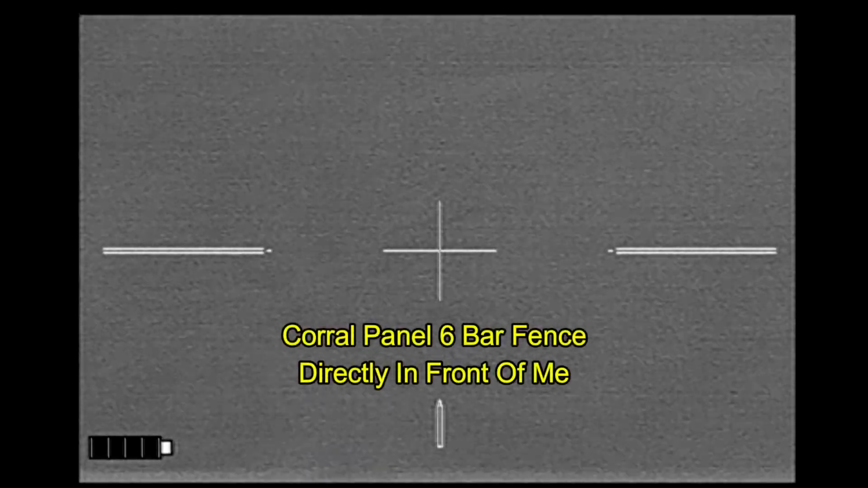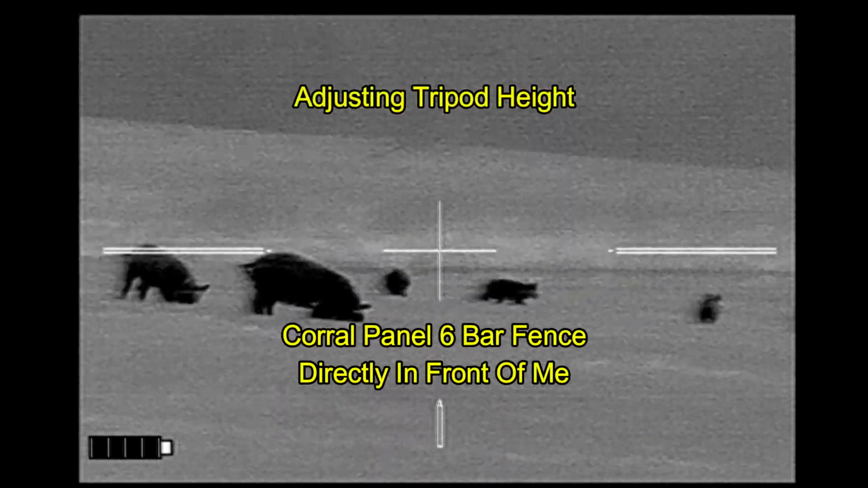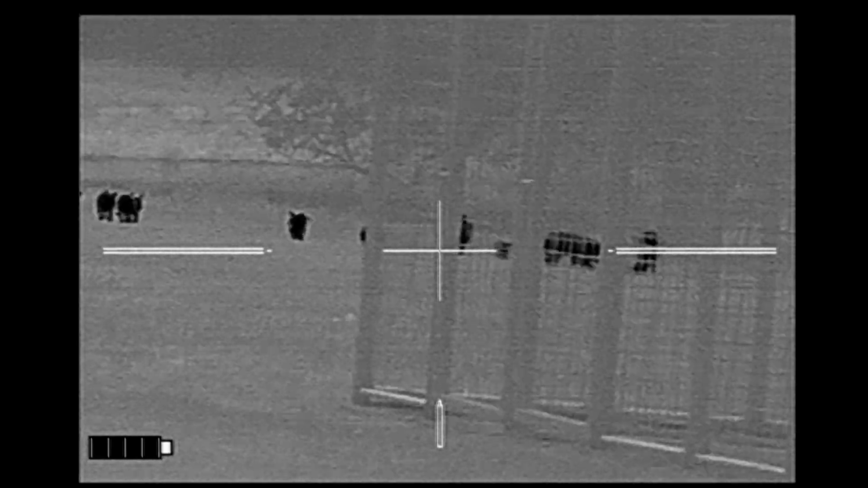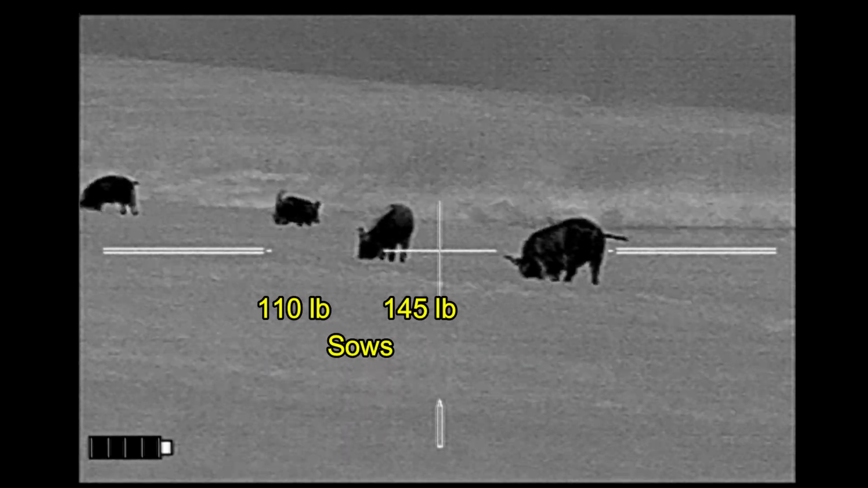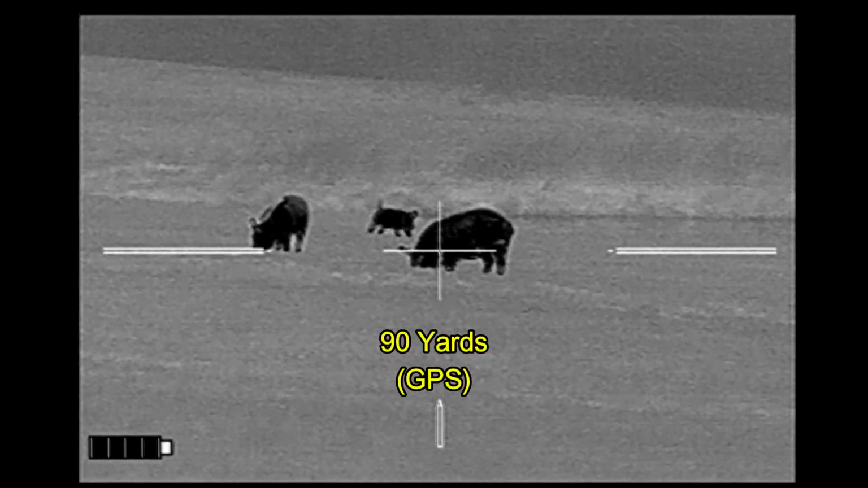However, the one problem I'm having trouble contending with is that I have these corral panels in front of me, and the bars are right at the heights that I'd like to be shooting, and so I'm trying to shoot over the fence. I can't aim down any lower than what I'm aiming right now. And this just isn't a comfortable shooting position, but it's what I've got. So here I go.